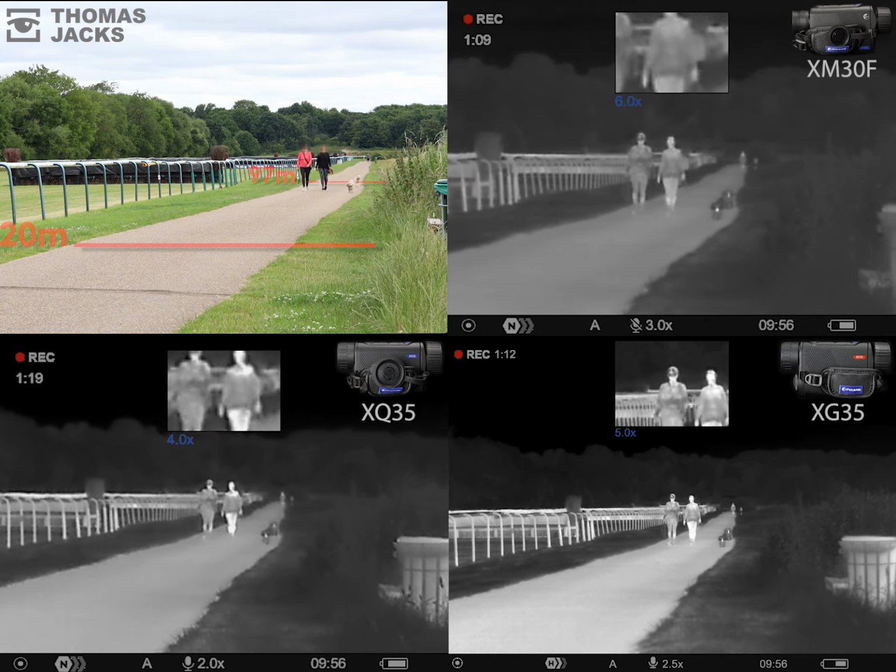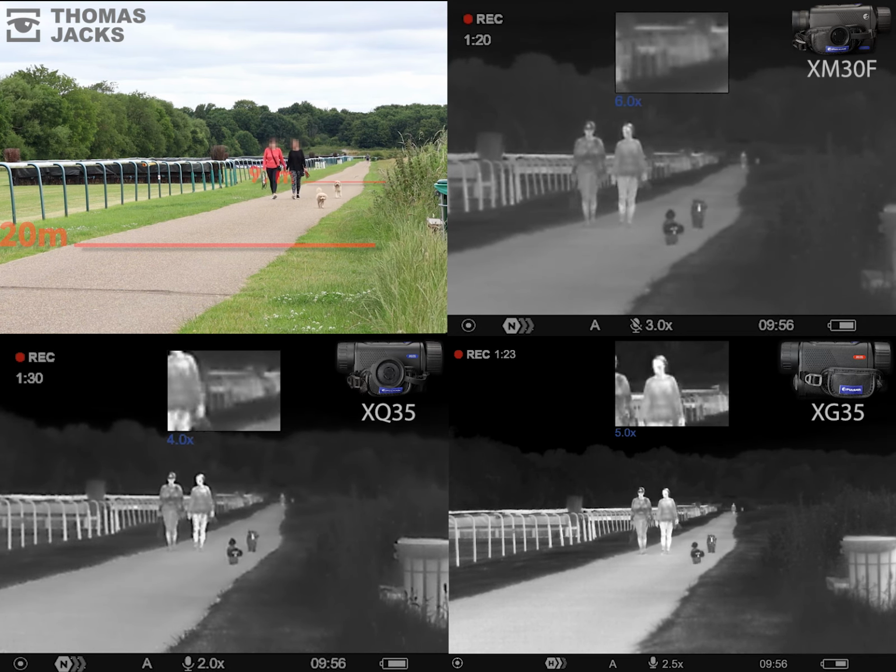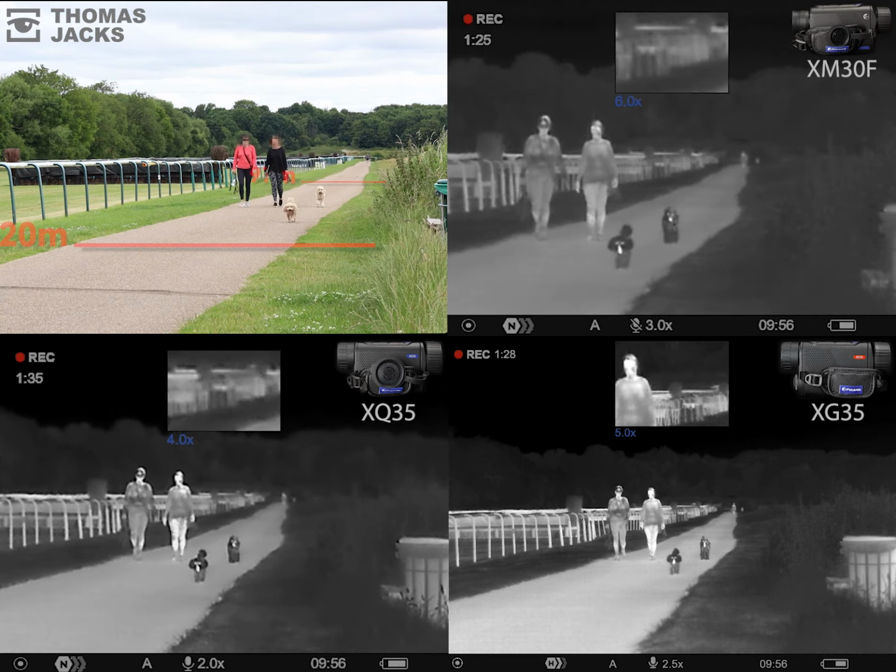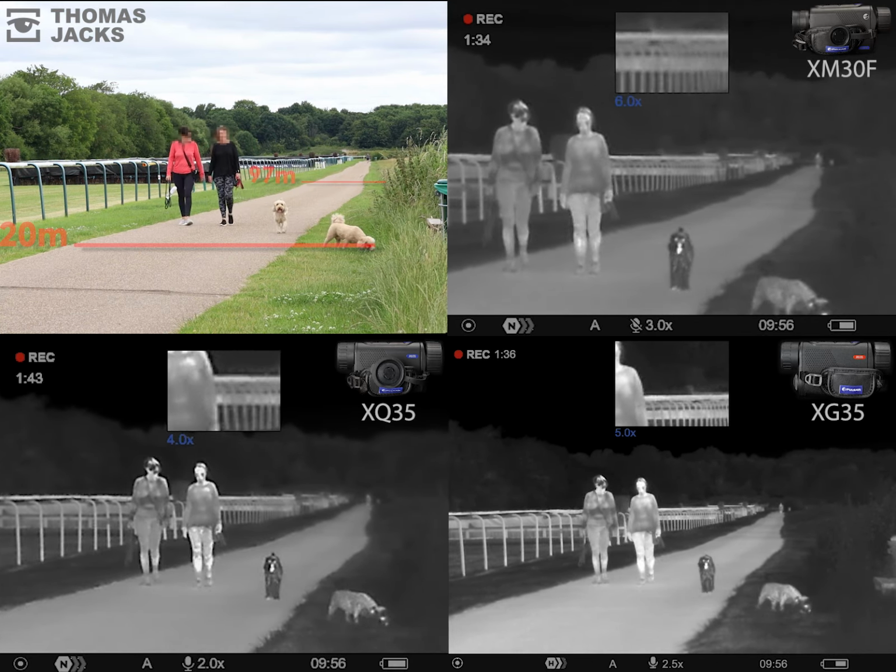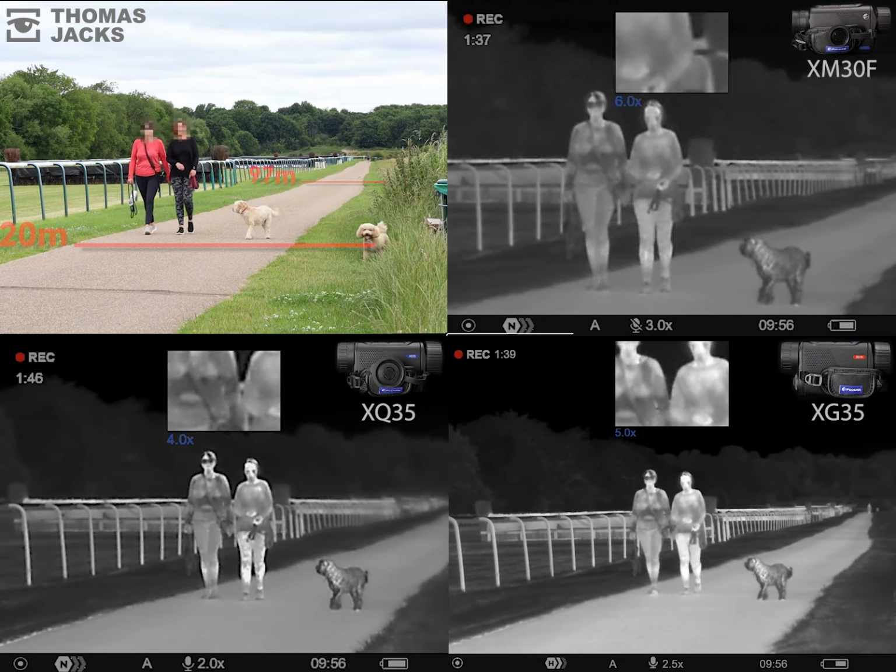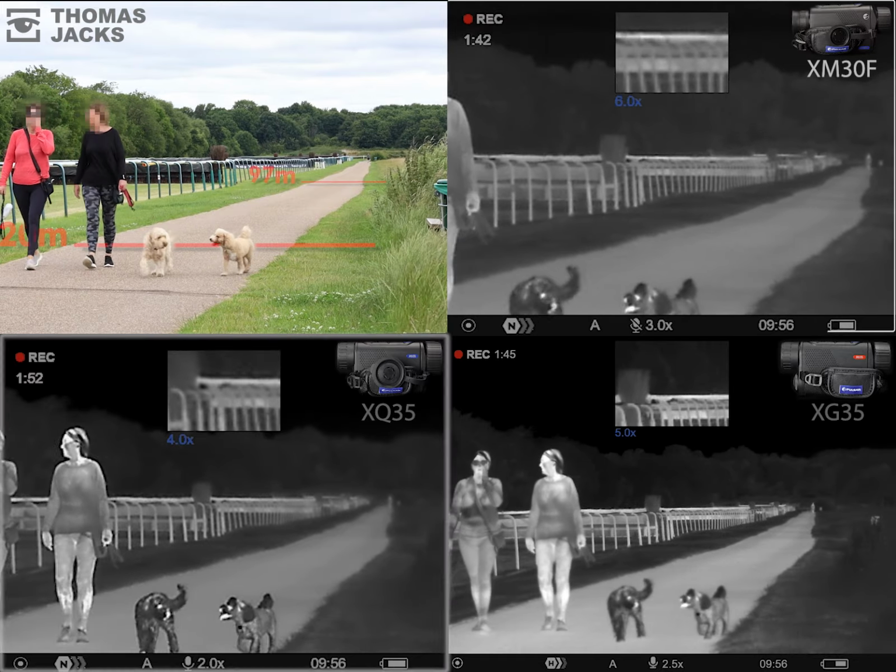It's worth noting that each thermal is set to display a picture-in-picture window that magnifies the center of the viewfinder. It's tricky to control the precise direction of all three on this test, but it shows you that digital zoom is limited by the number of pixels in the sensor, which helps explain why the zoom on the XG looks better than the XQ, which in turn looks better than the XM.